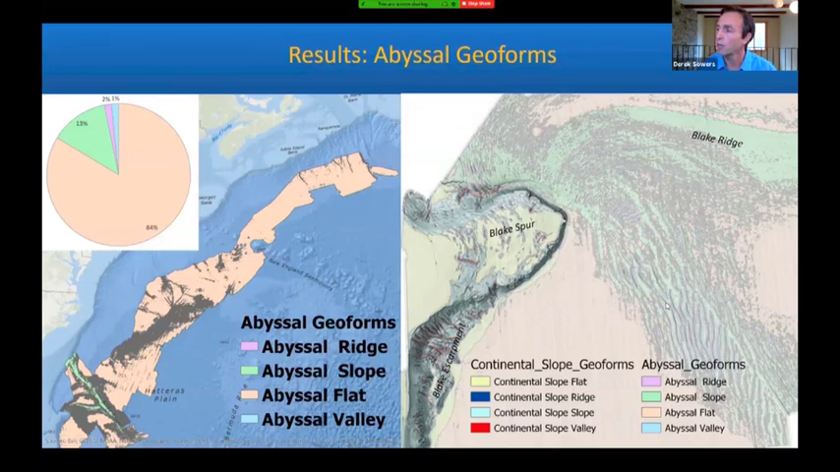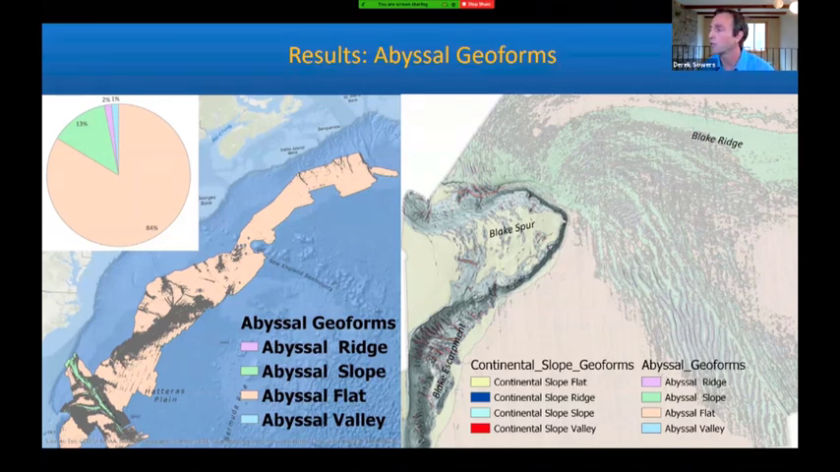Also note these dramatic bedform features in the abyssal area. Those are spread out with crest-to-crest distances of about 2,000 to 3,000 meters. So these are very large features. So the significant features of the terrain are well represented in the geoform unit polygons derived from the landforms generated by the automatic delineation algorithm in BRESS.